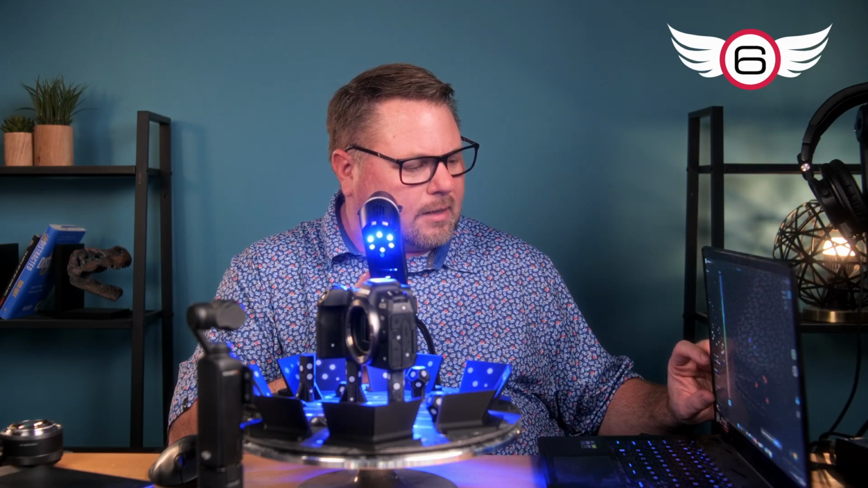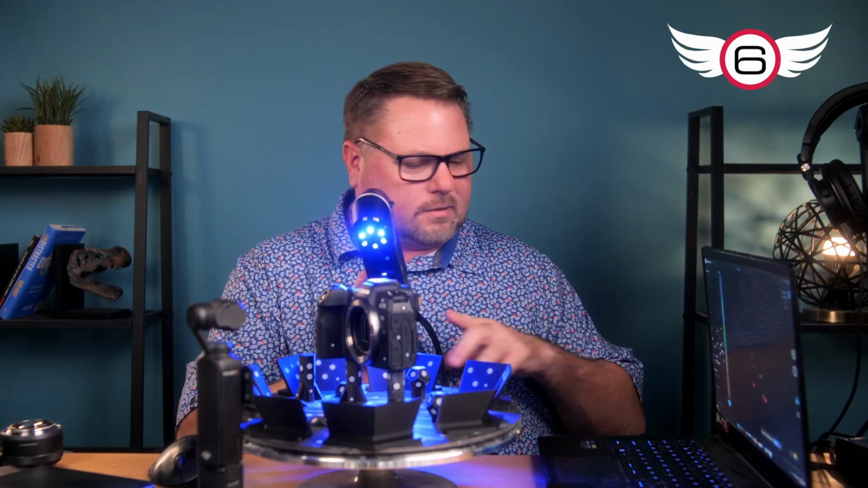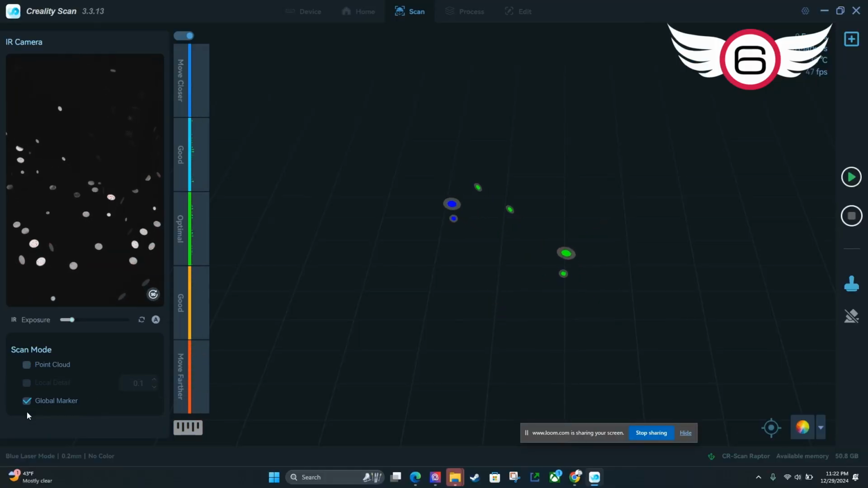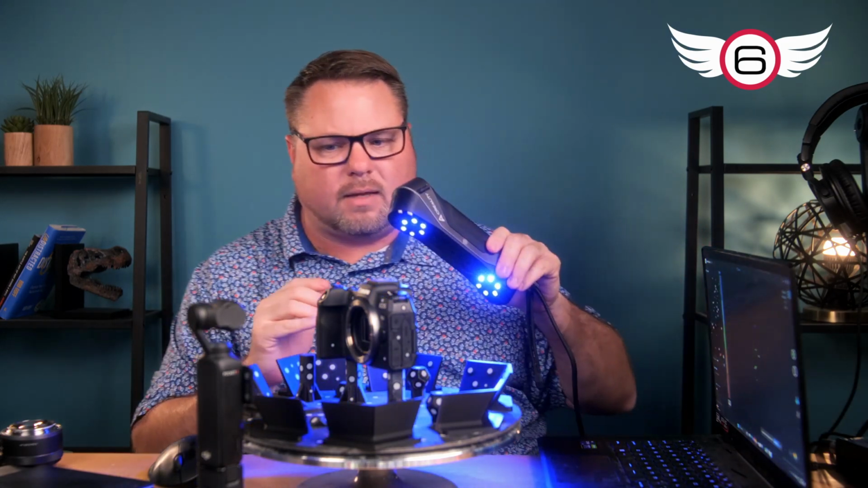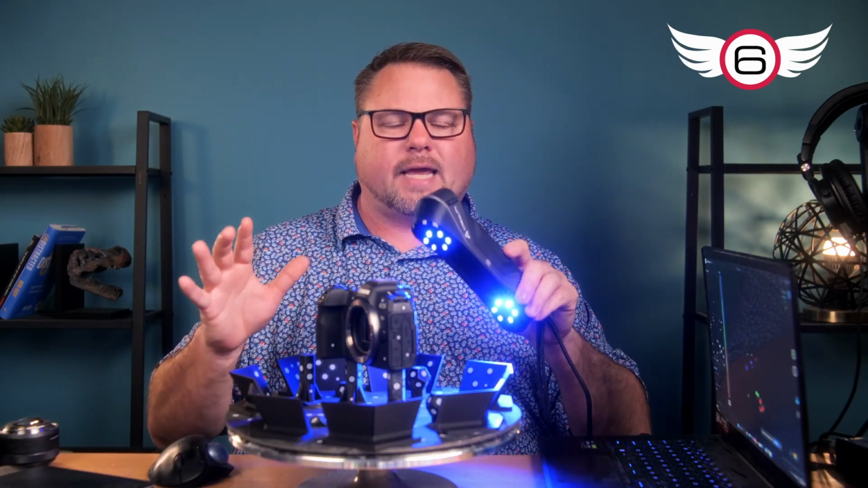And then down at the bottom, you have scan mode, and it starts out in point cloud. And I'm going to actually change this to do global marker scan. So that's what I'm going to do to start this thing off, is just to scan all of these tracking dots and create a good map of that. And that will help me when I scan this thing later on. All right, so let's go ahead and scan these tracking dots.